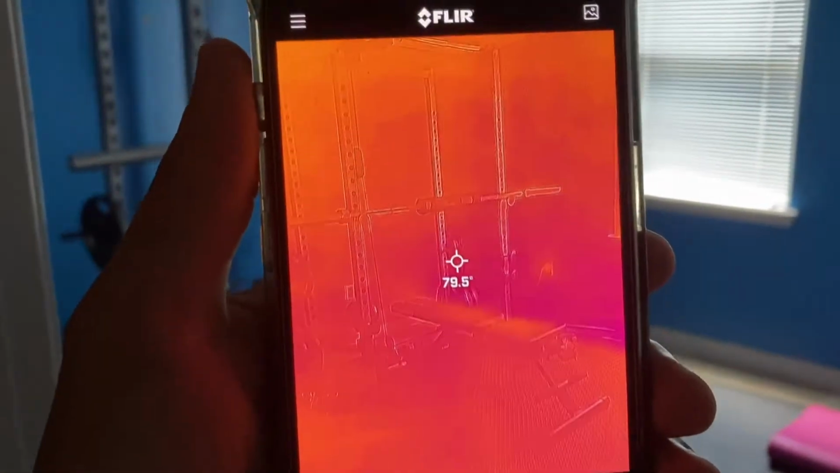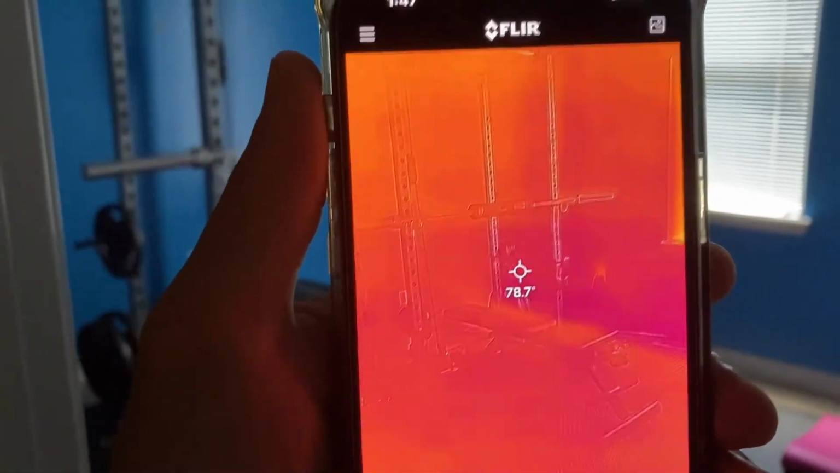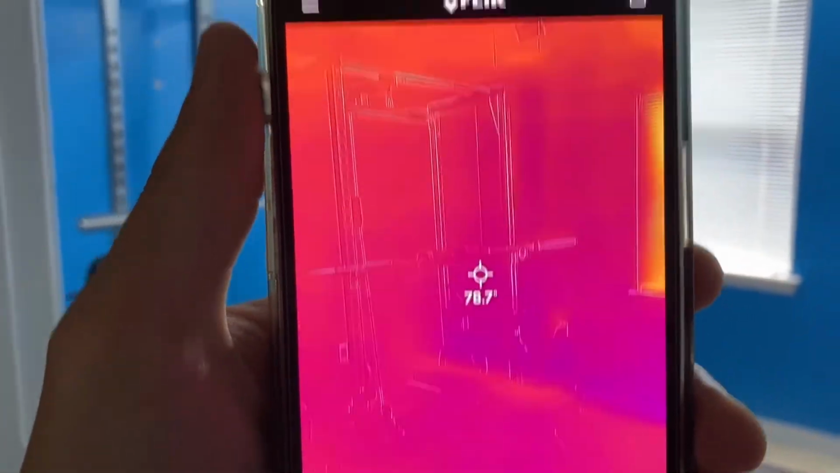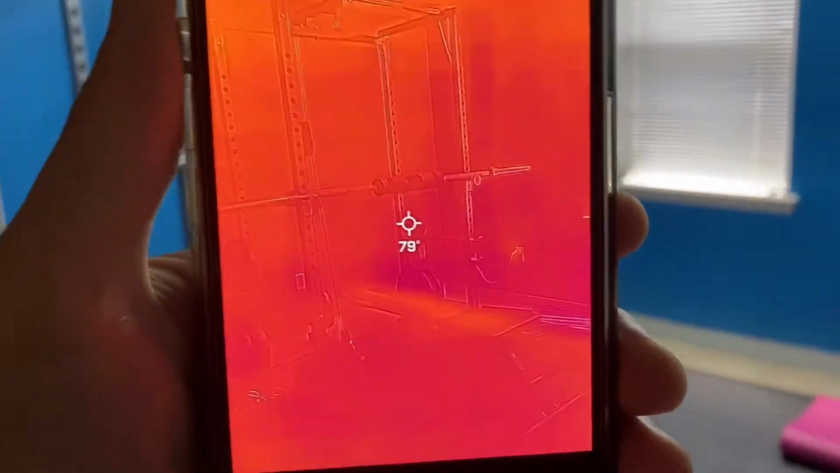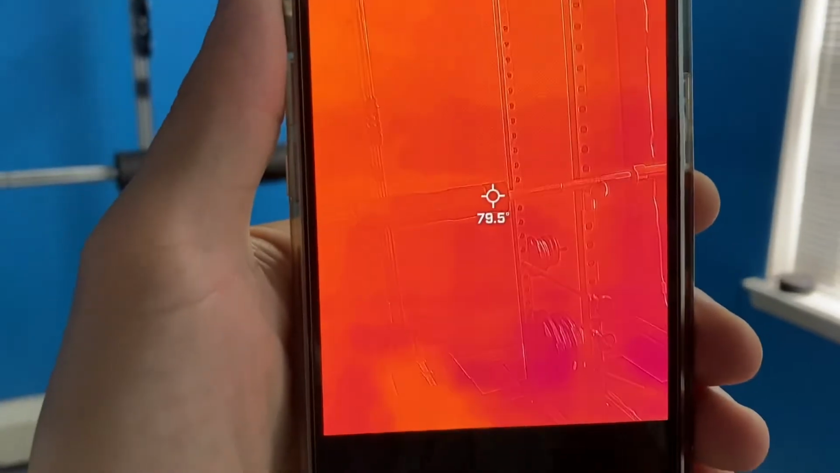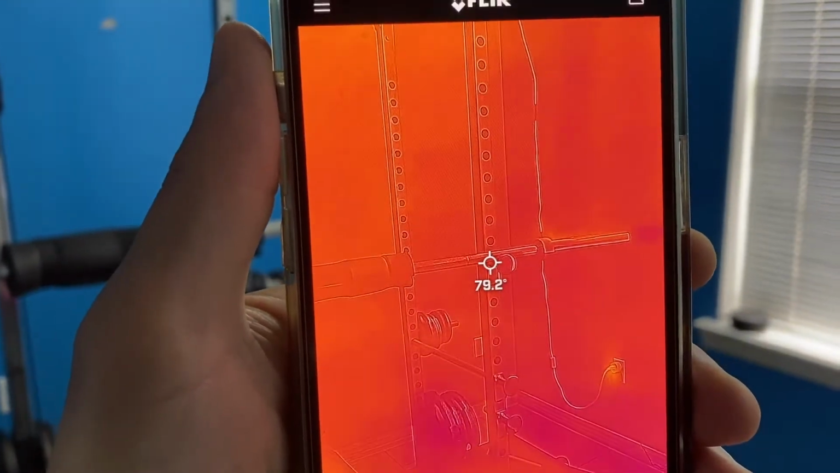But when I turn the light on, Alexa, turn on gym light. Okay. So you see how it got a lot more vivid because I had the lights turned on. You can see how it's a lot more crisp. You can see the squat rack bar a lot better than when it was dim.